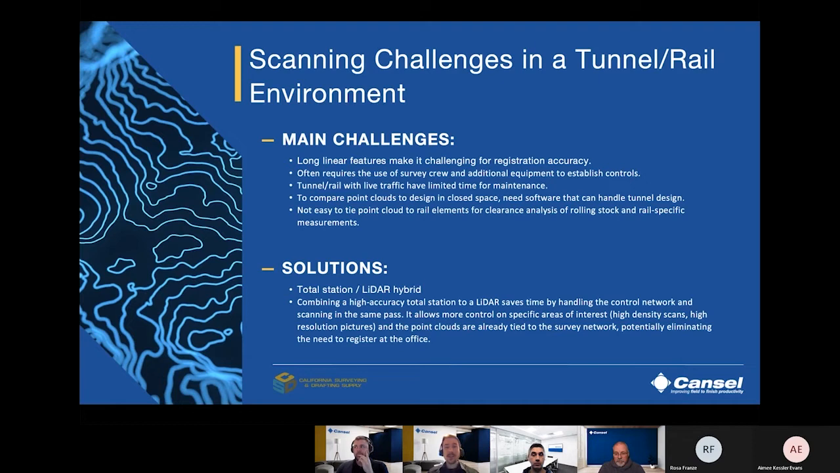So let's quickly summarize the challenges we just discussed. As we discussed, long linear features make registration accuracy challenging, often requiring the use of survey crews and additional equipment to establish controls. Tunnel rail with live traffic has limited time for maintenance. And to compare point clouds to design in a closed space, you need a software that can handle tunnel design. And as we said, it's not easy to tie the point cloud to rail elements for clearance analysis of rolling stock and rail specific measurements.